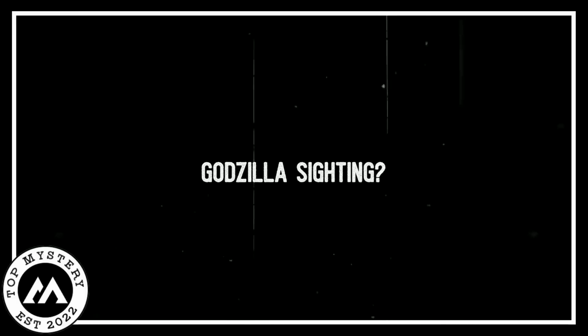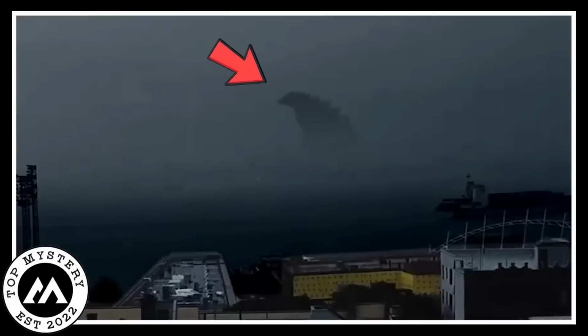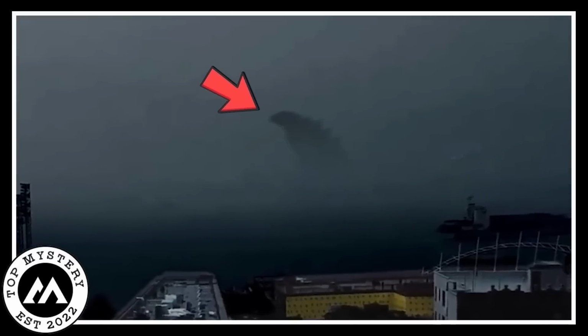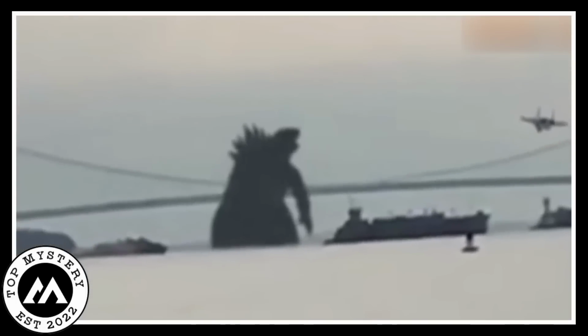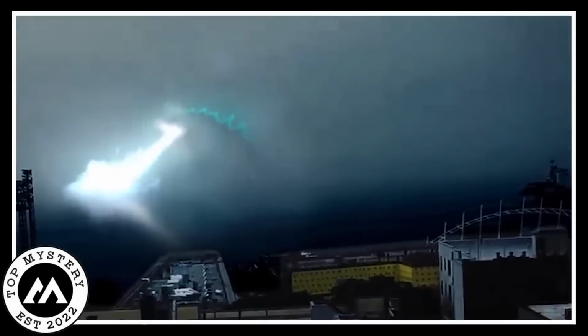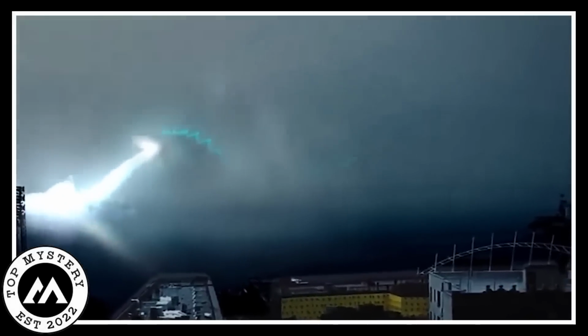Godzilla sighting? A camera captured this wild video revealing a massive Godzilla causing chaos in a city. Creepy, haunted voices can be heard in the background, making it quite eerie. It's genuinely scary to witness such a colossal creature in real life, going on a rampage and destroying everything in its wake. The video left everyone stunned and terrified because this lurking monster seemed hell-bent on causing destruction, and predicting its next move was anyone's guess.